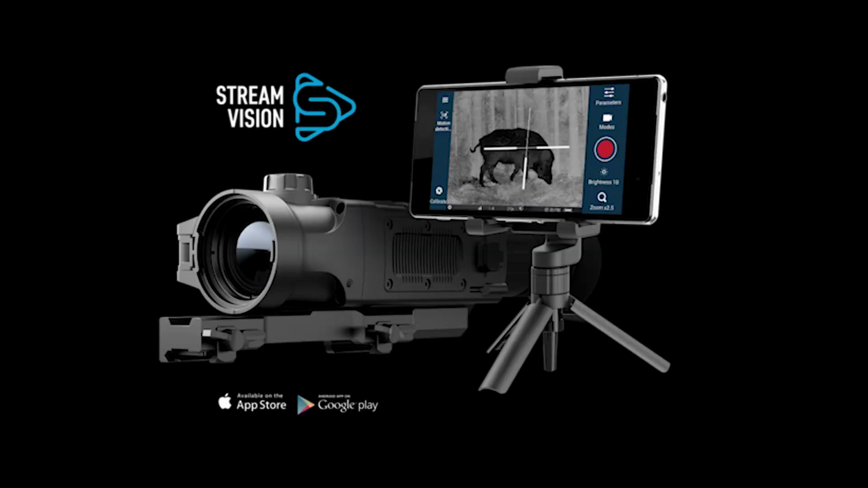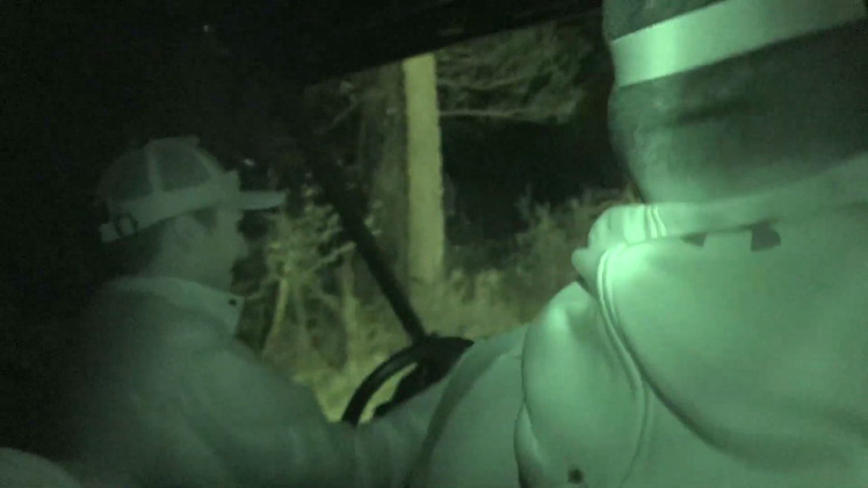Another one of the big features with them is the ability to view what you're seeing on the screen on an external device, such as an iPad or smartphone, through Stream Vision. Yeah. If you've got a buddy hunting with you, especially with these hogs, you can hunt from a side-by-side, or if you're covering a lot of ground. A lot of times what we do, this one's on a quick detach mount, so you pop this thing off, scan like this, and you can literally hook up to an iPad or smartphone in the truck or in the side-by-side and just watch it as you go.